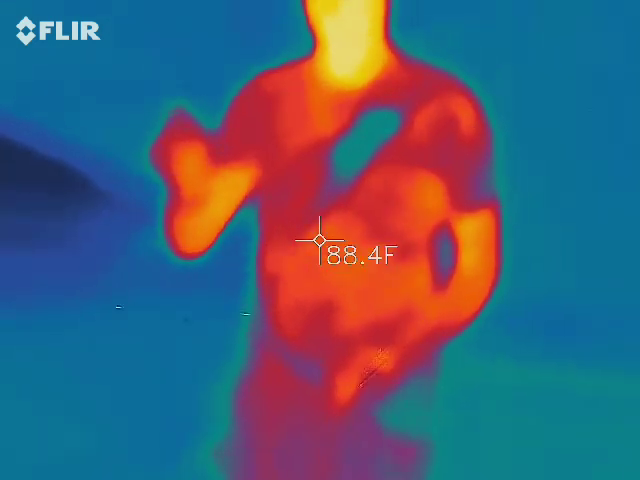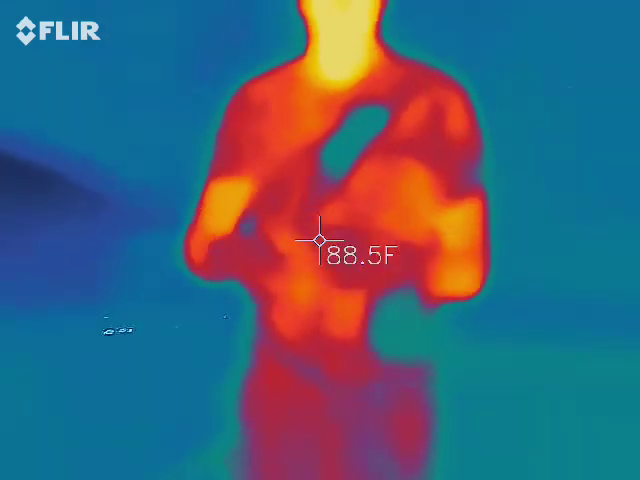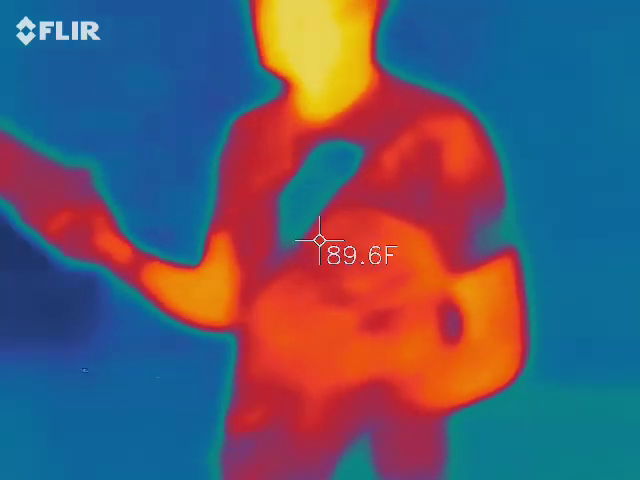But I'm going to work with you guys to show you a few tricks with that camera. You're going to do nice, slow movements with it. Nice and slow. It's not the cell phone technology of cameras. It's thermodynamics. So we're really just after that heat signature. And I'll give you more of an explanation. But with the two of you, you've already got red spots going on here.